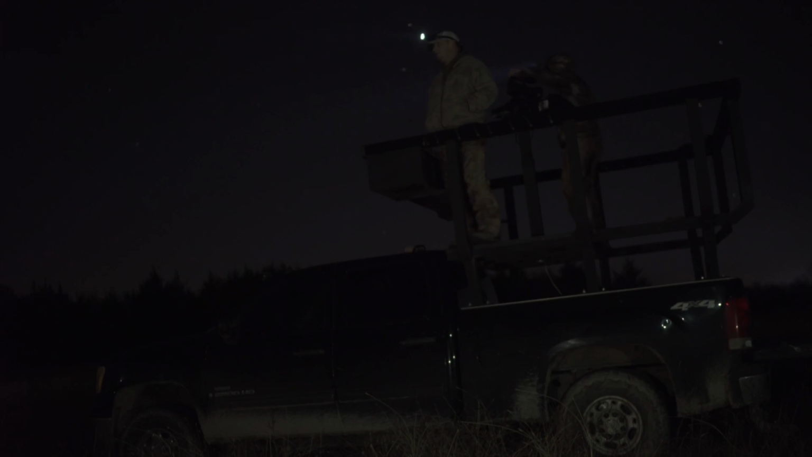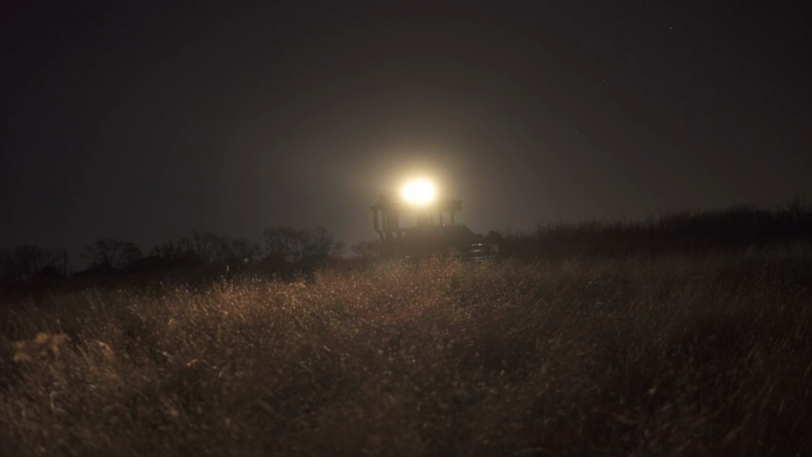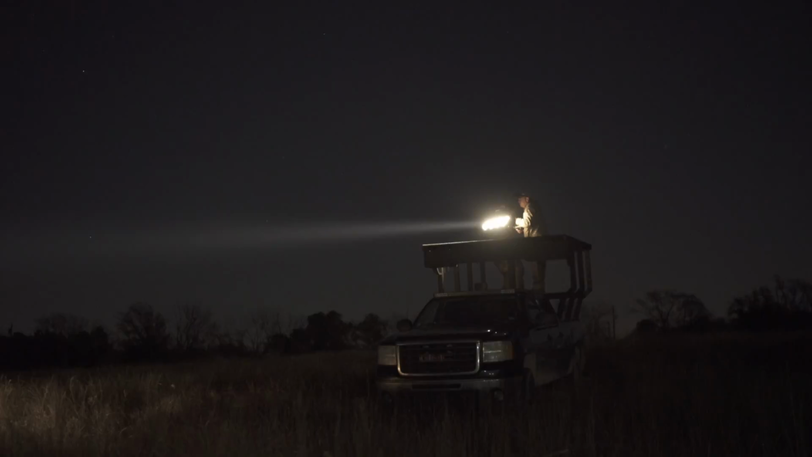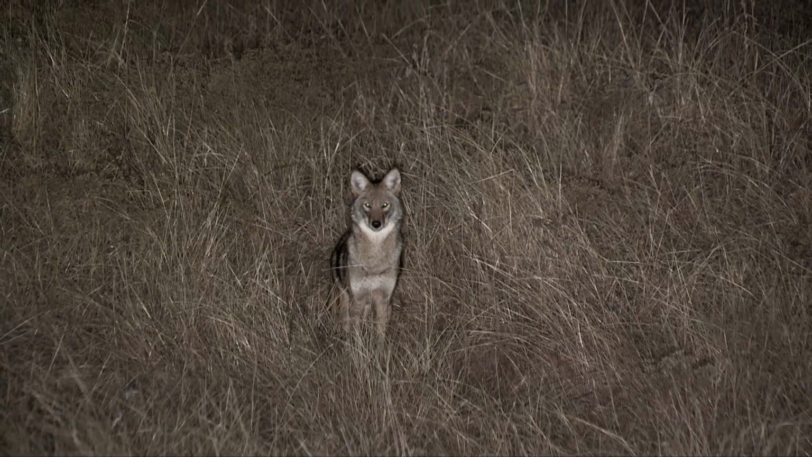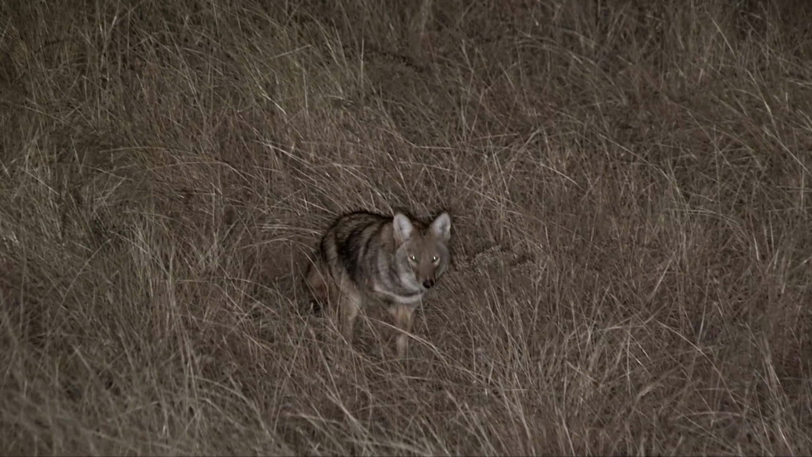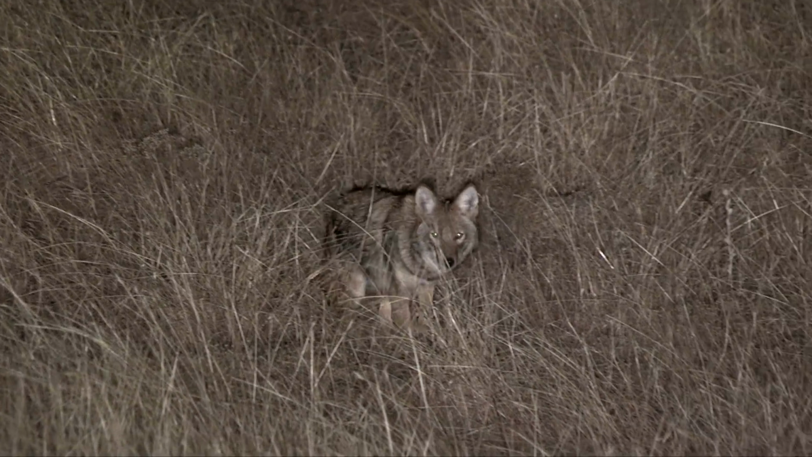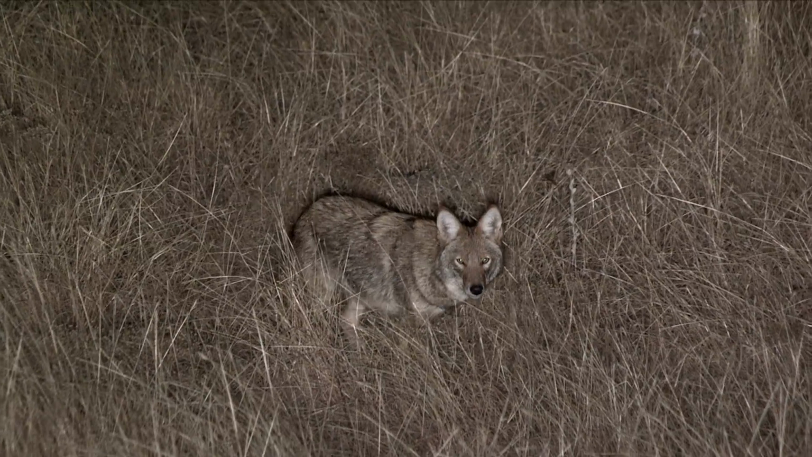Chris. Right there. This big mature coyote was in no hurry and put on a show the whole way in.